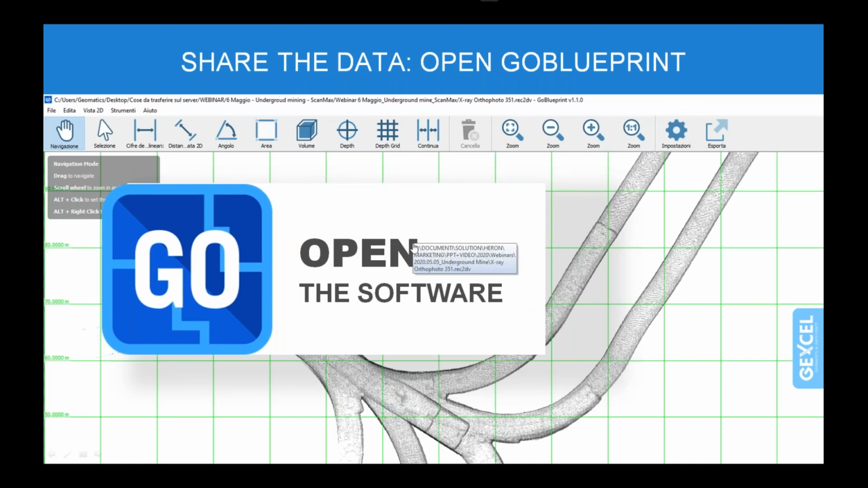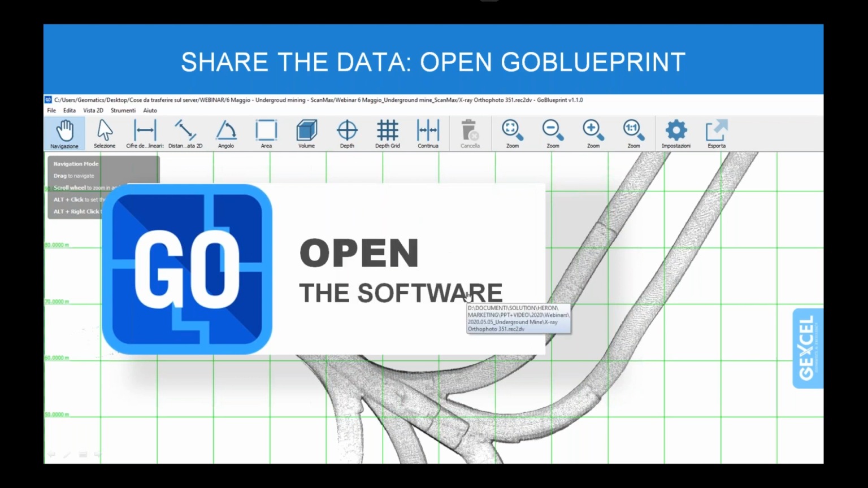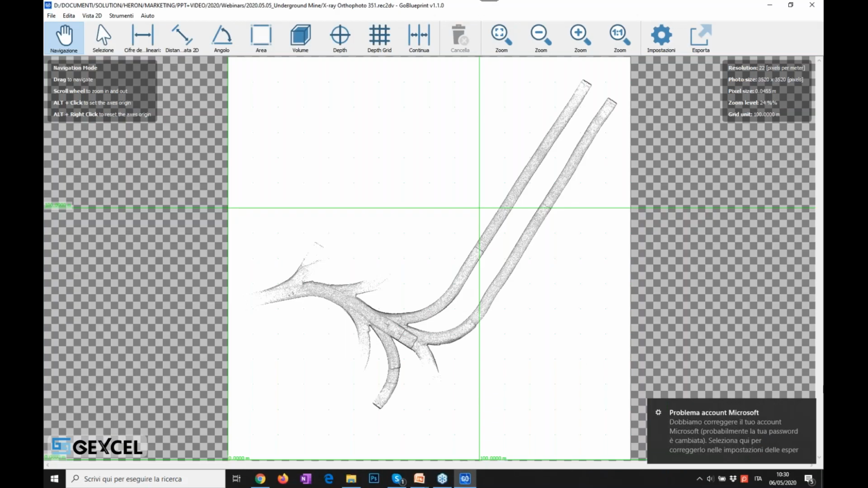I'd like now to spend a few words about the blueprint, or this 2D X-ray view, that is extracted from the HERON clouds. The blueprint can be extracted at any altitude that you desire, as well as oriented at your convenience. For example, this is a plan view of the tunnel, but of course, if you need, you can extract a vertical view as well.